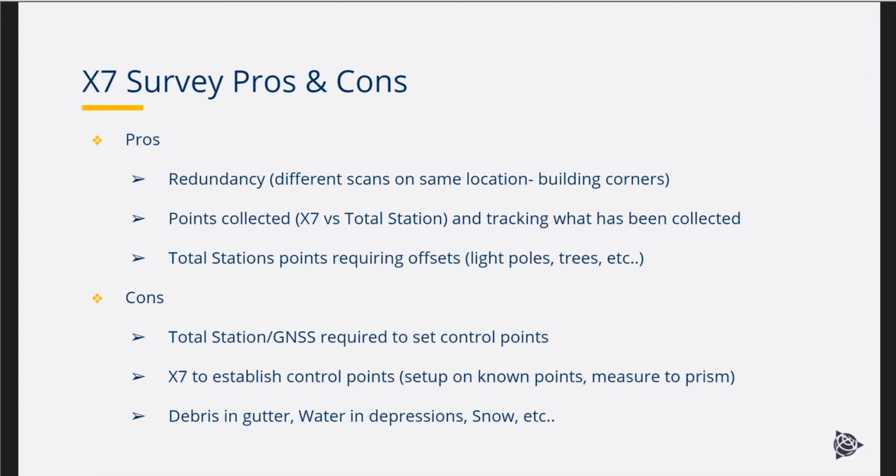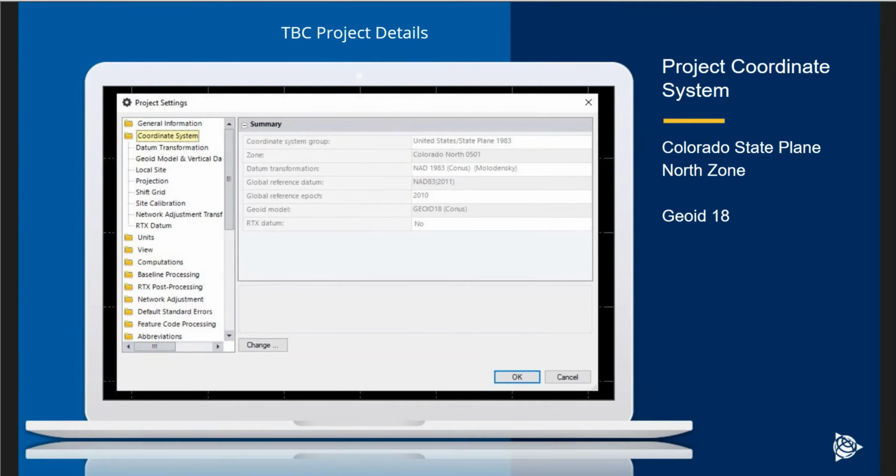And then looking at the con side of things, the total station and GNSS are still required to set control points, establish control points, set up unknown points, measure longer distances to prisms, etc. And then also debris and gutters, water in depressions, snow, etc., where the data can't be captured. So those are just some pros and cons of using the X7 to survey a lot. And then we'll step now into the TBC project details.